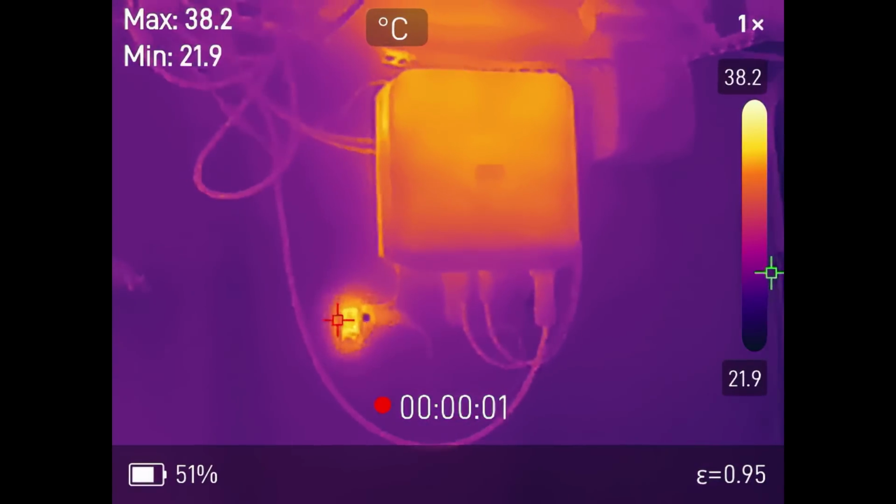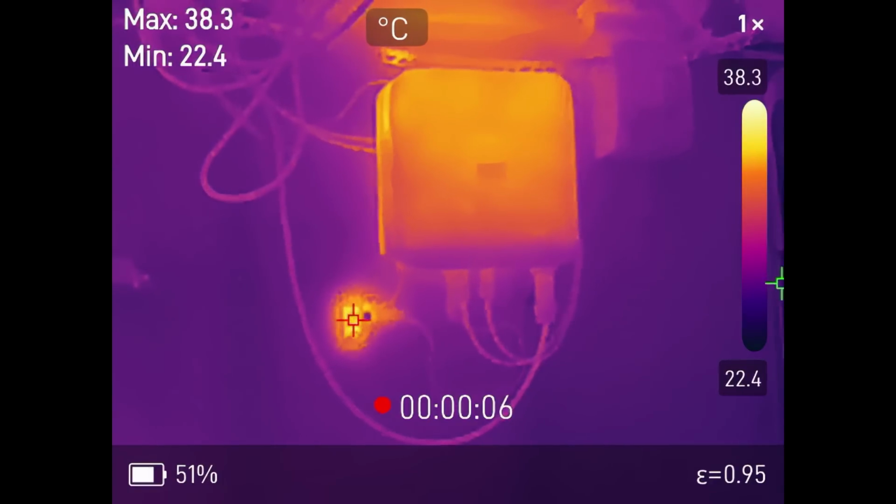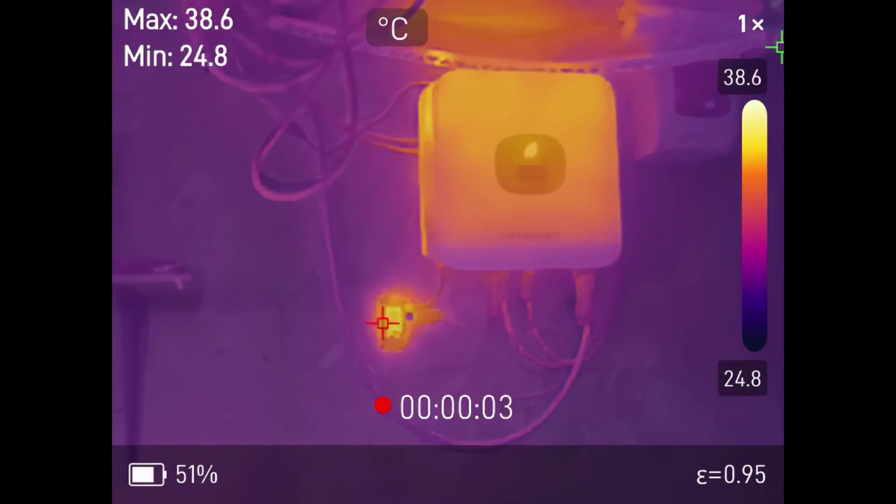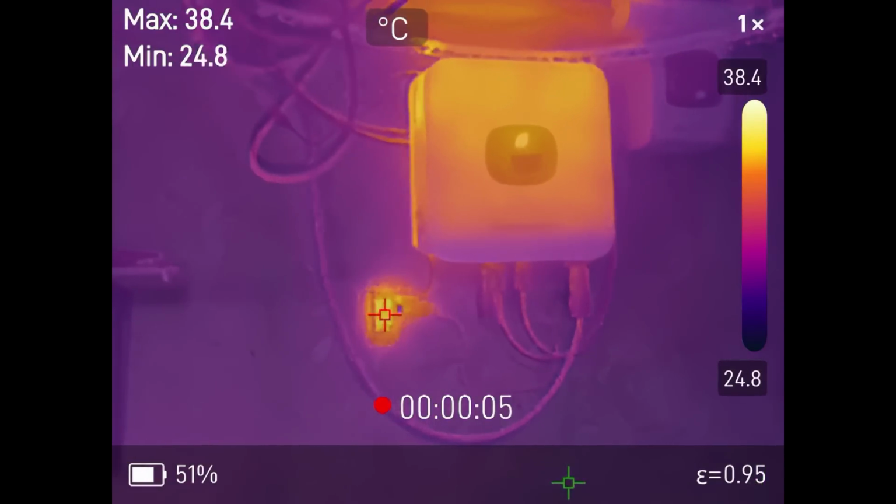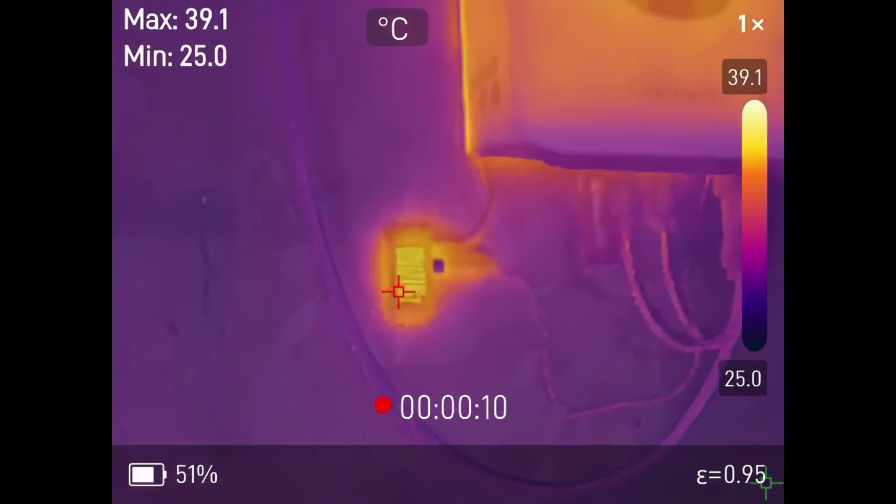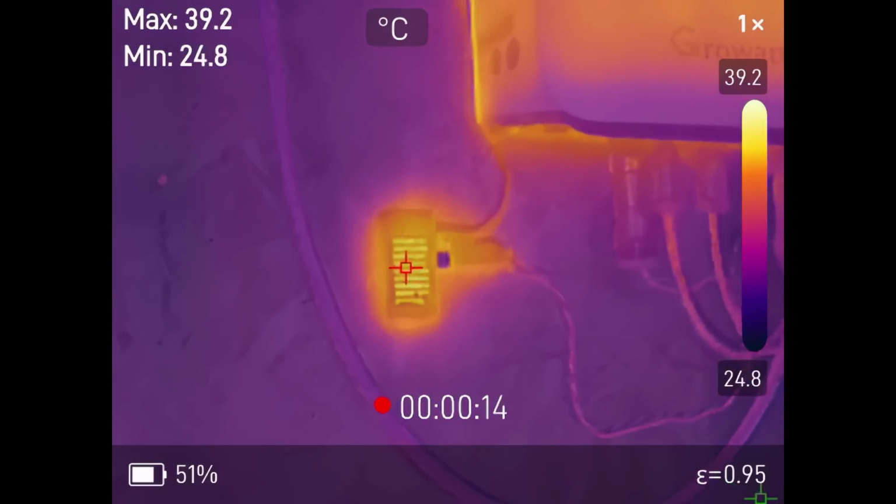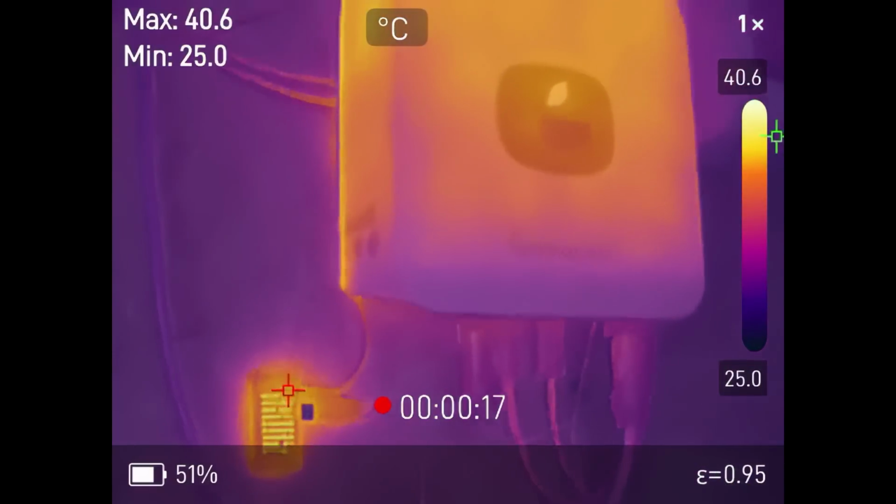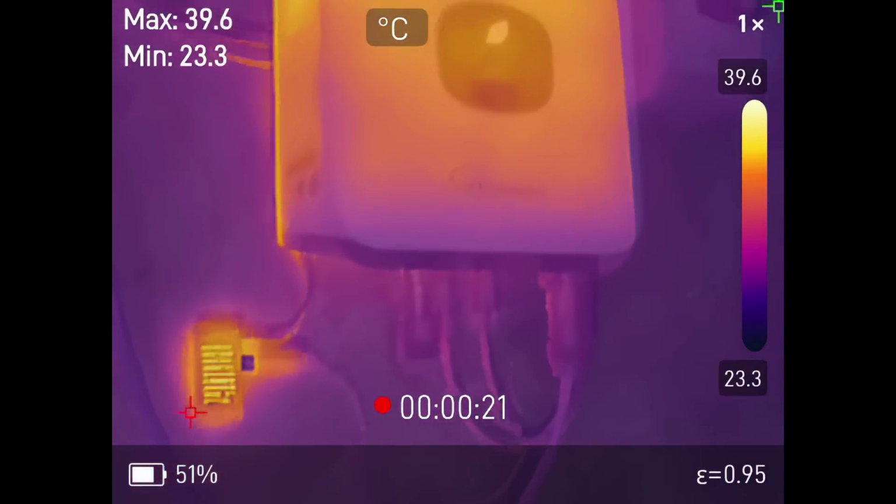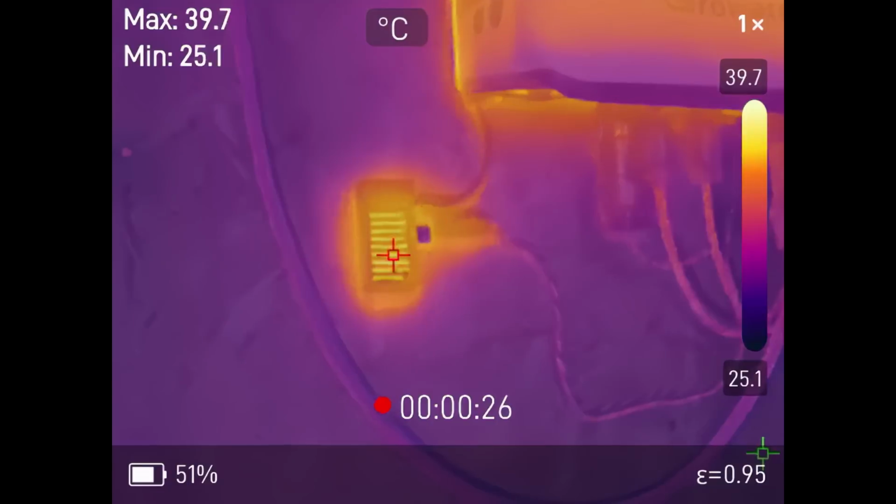Next, to demonstrate the fusion mode. This is in full thermal, and then we'll switch down then into 80% mode. This is using both the visible camera and the thermal camera to show you both elements. So there you can see we have our thermal imagery showing up, but you can see through that into the actual visible light camera, and this is a really cool mode. It allows you to see detail. You can even read the name of the inverter on the front.